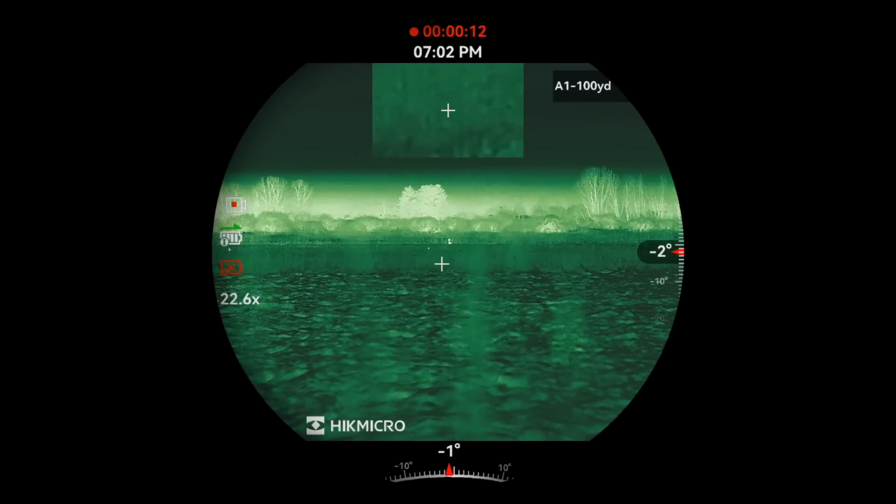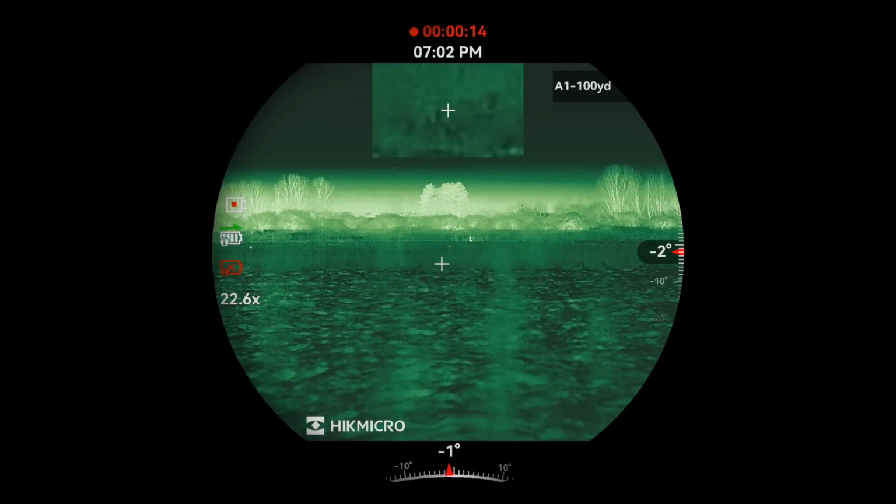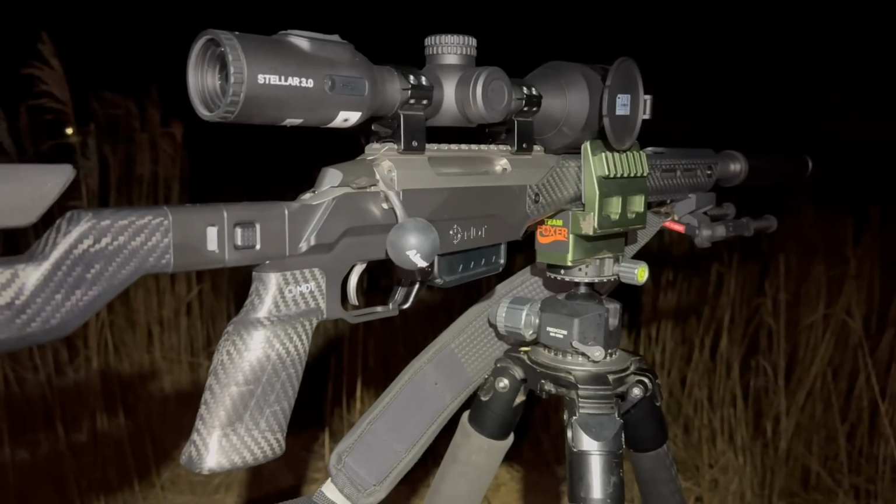You could see that roe deer there in the background stand to attention, wondering what the sound was. Wasn't here very long.